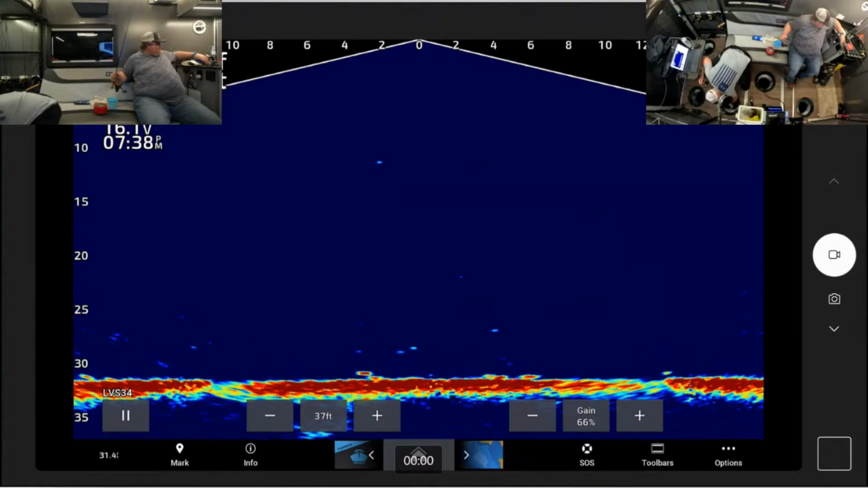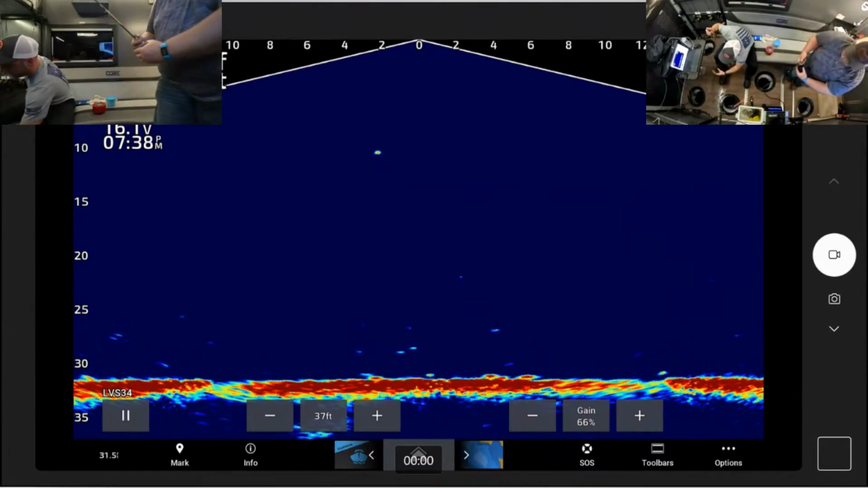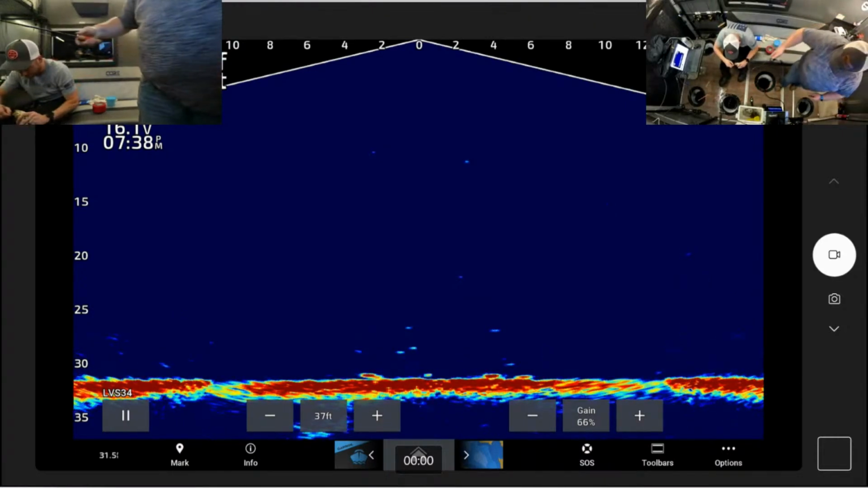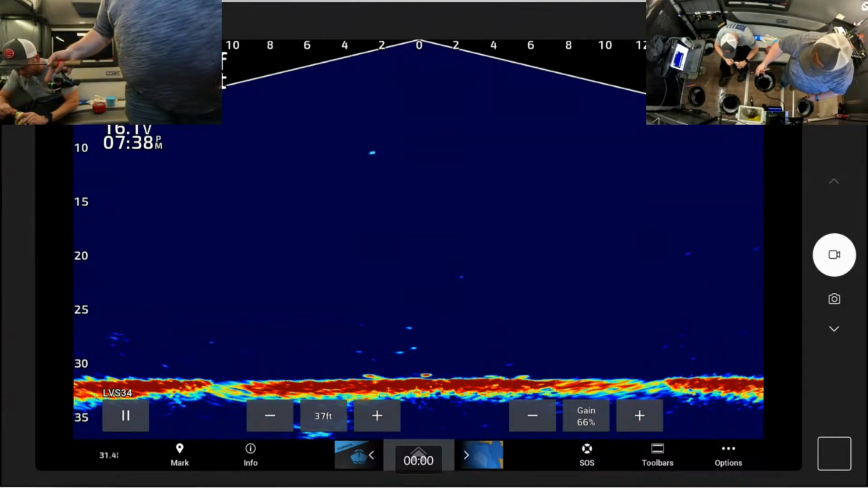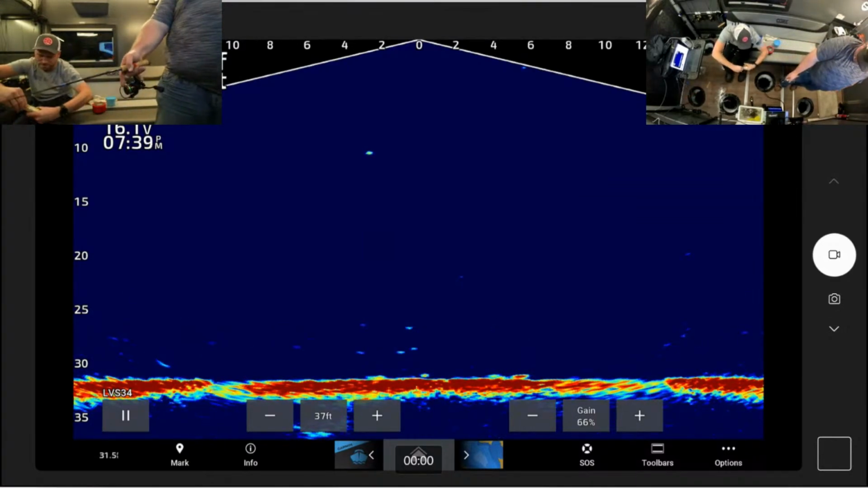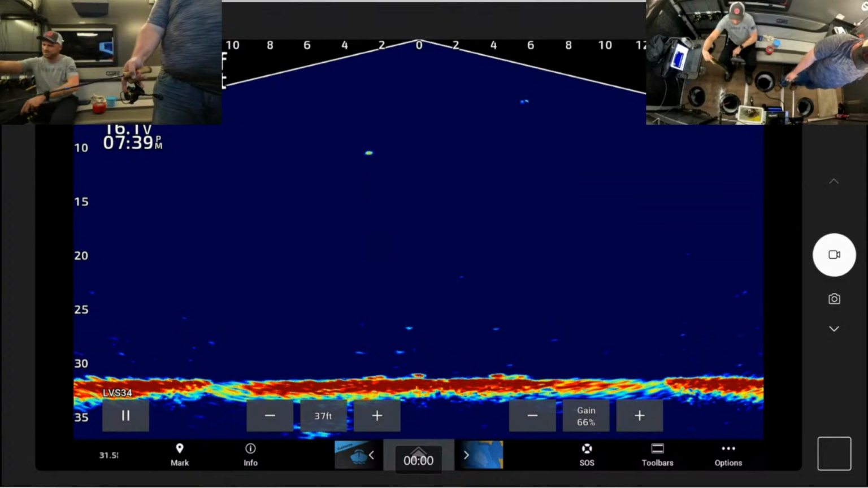Come on, buddy. All right, let's just get you out of there. There we go. A little bit smaller. Nice eater, though. Not too small. Probably another 11-incher. This was a Rattle Master. That other one was just a pink. This one's got a bigger head, bigger mouth, even though the fish doesn't look as big.